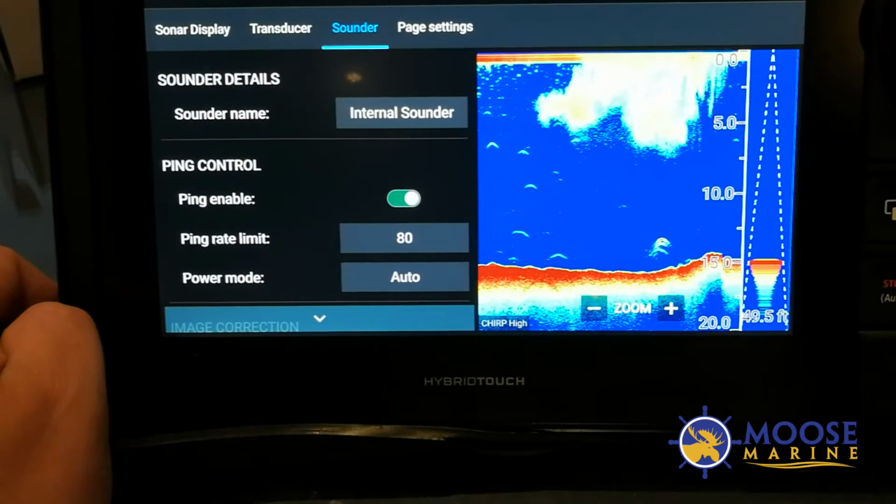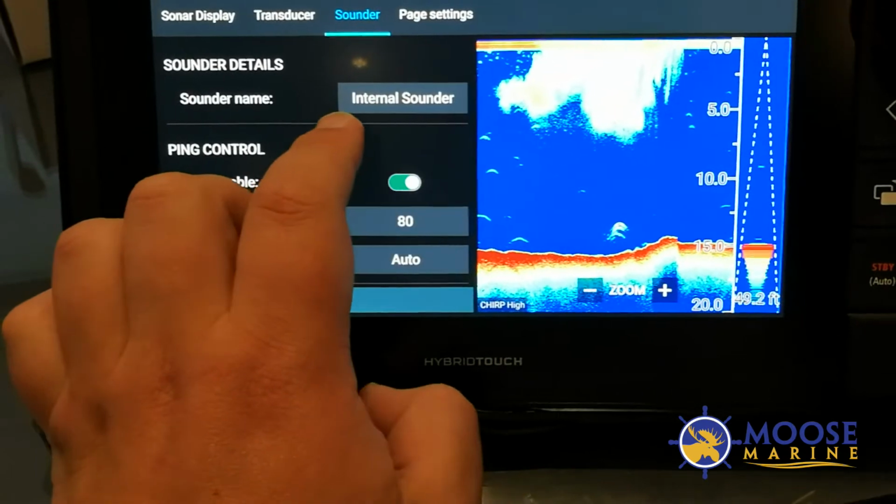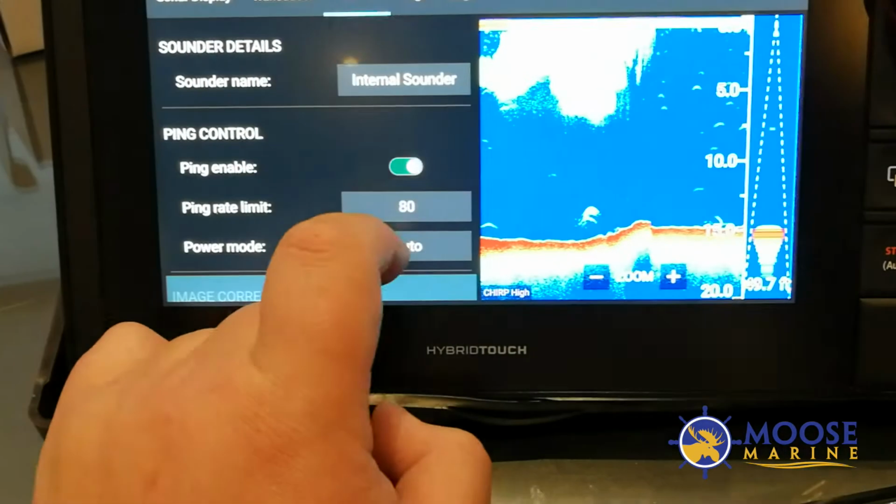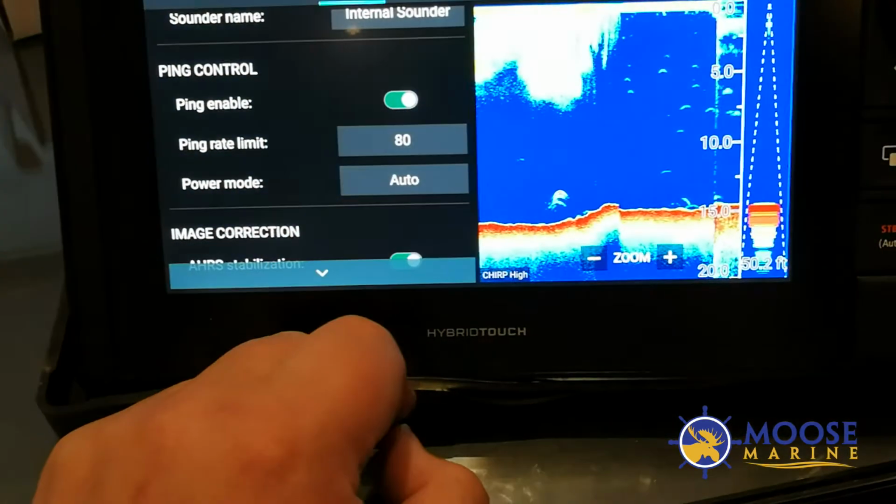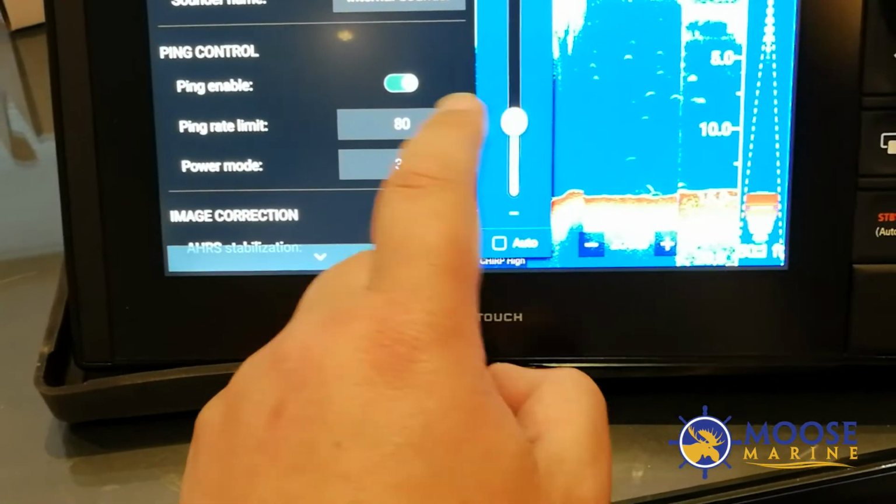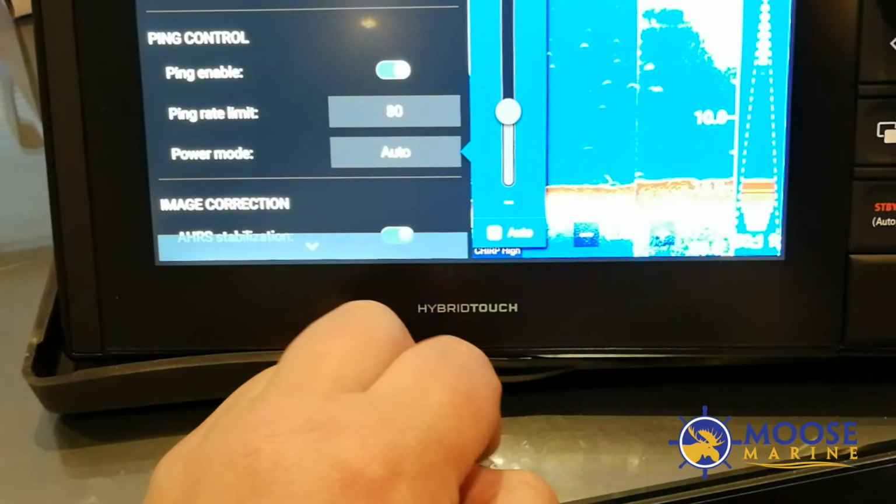Over in the sounder, you'll see I can select the name of the sounder, so if I want to rename it as internal or whatever. Turn ping on or off, so basically stop the sonar. Change my ping rate and my power modes. If I have a 1000 watt sonar but I only want to transmit a bit less, I can change the power output, or I can hit it on auto.